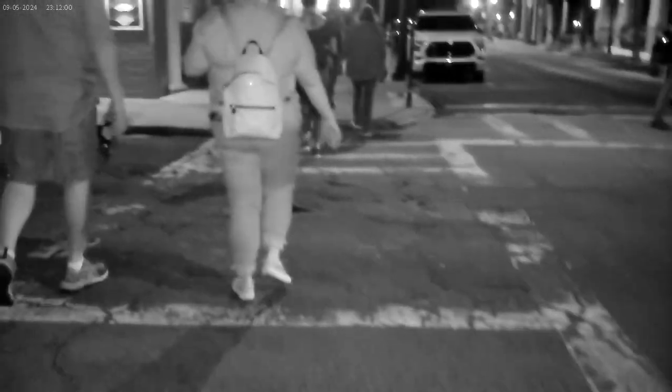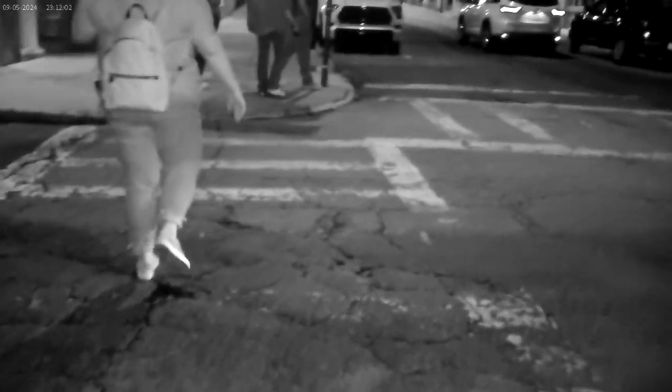I had my finger in front of the camera. So I said, put your hand through here. There you go, just walking around. See, you can put a single dude with this camera right here.